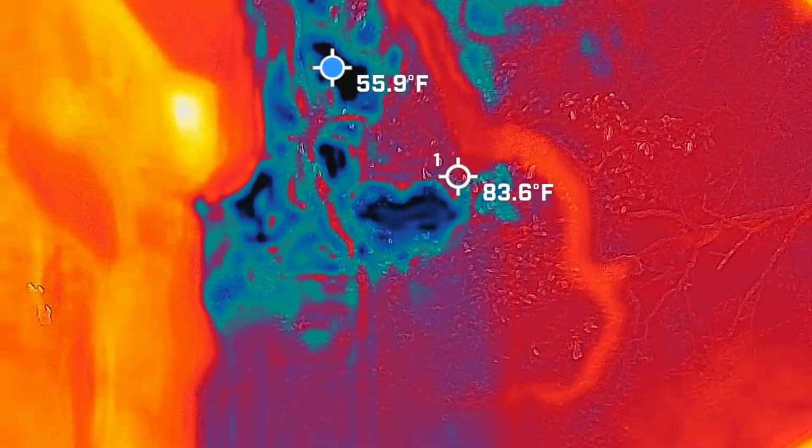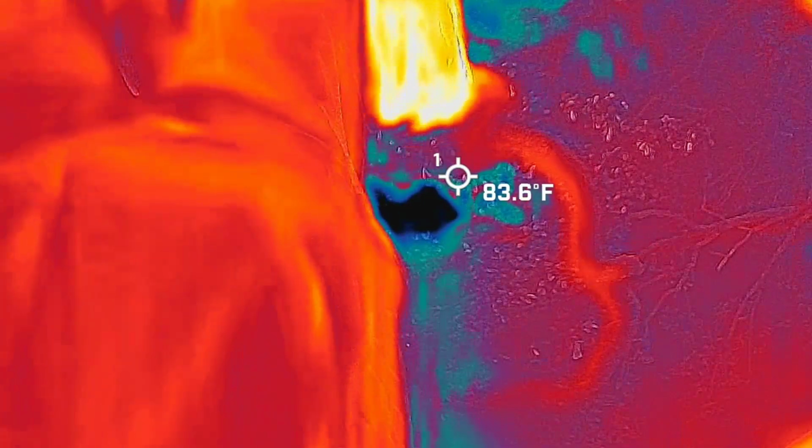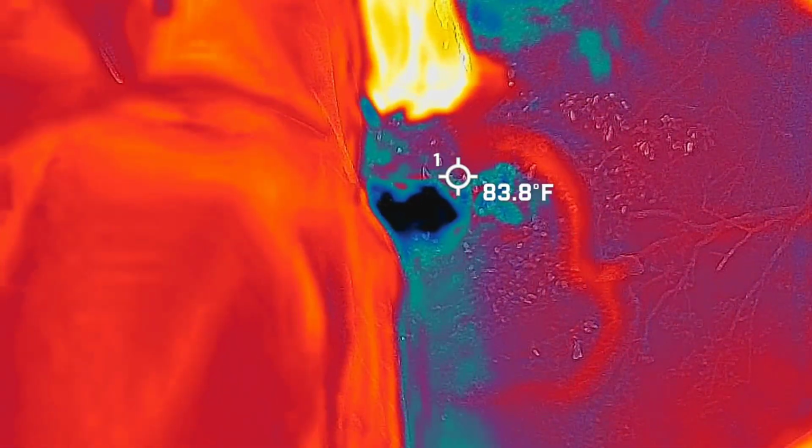Yeah, I got the cold spot. She's getting the hot spot. I don't think we had anything going on back there, to be honest with you. There wasn't any kind of clues at all.